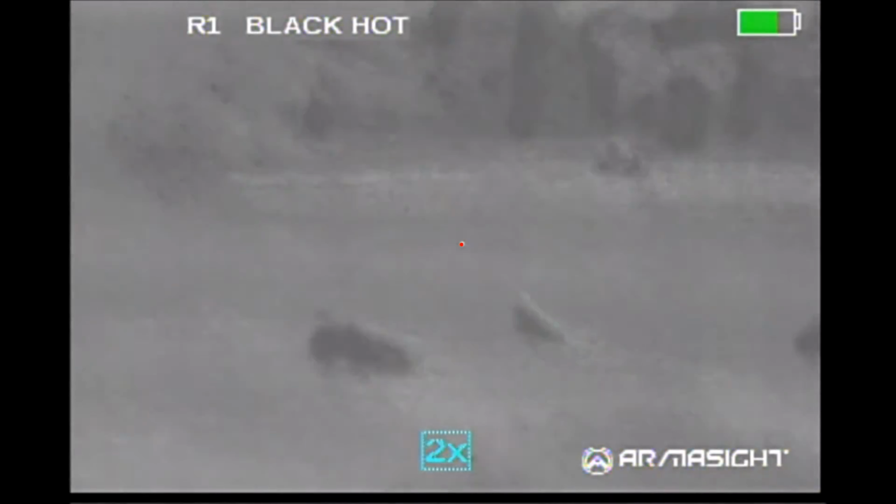So here I've frozen the image on the last frame before the shot breaks on my rifle, and you can see where I'm aiming on my hog. The Hessian is not able to see his hog as clearly, only seeing part of the back of the hog, and he's actually aiming a little bit low down on the shoulder into the grass to the point where he thinks the shoulder is. His hog goes down, and my hog crashes into the fence.